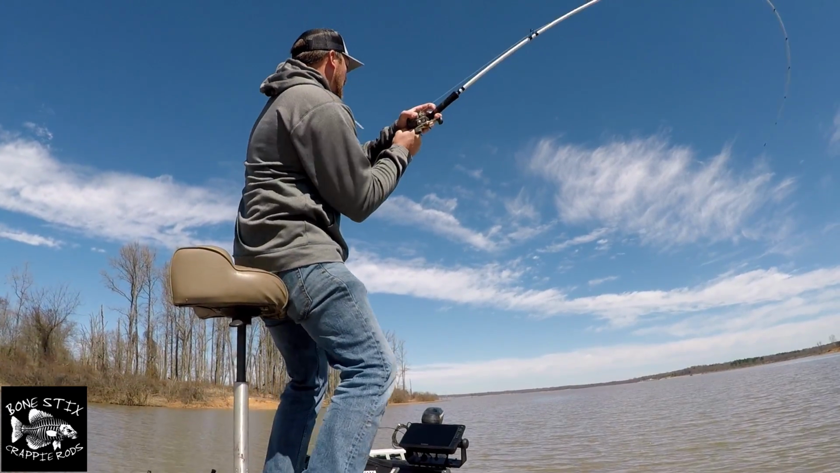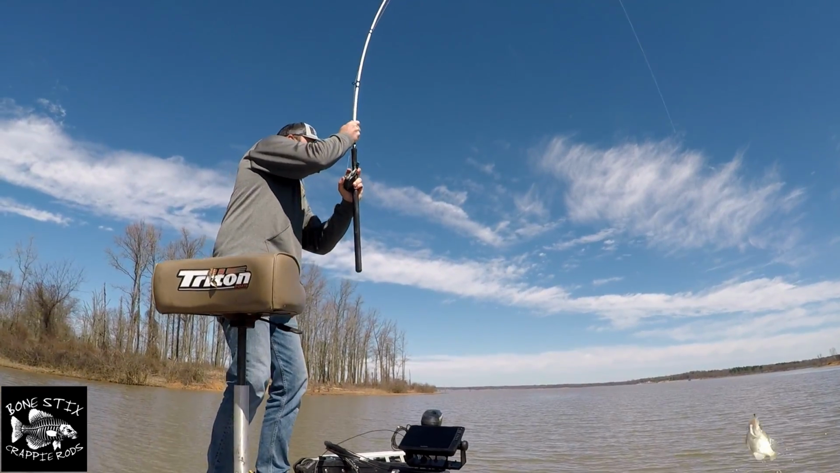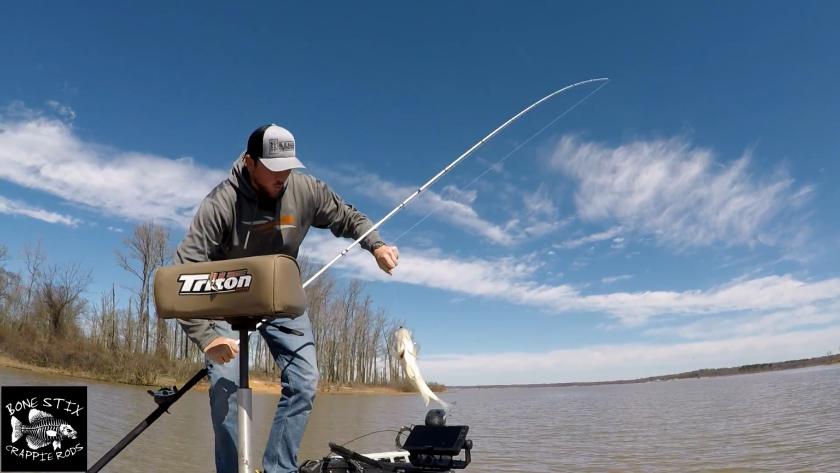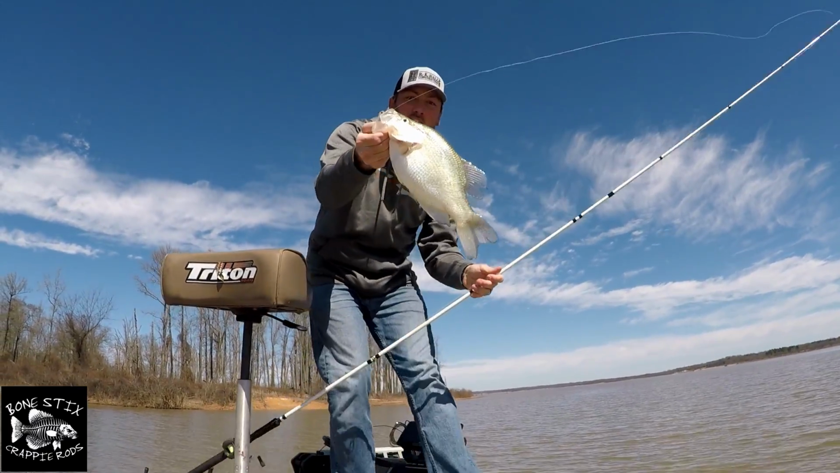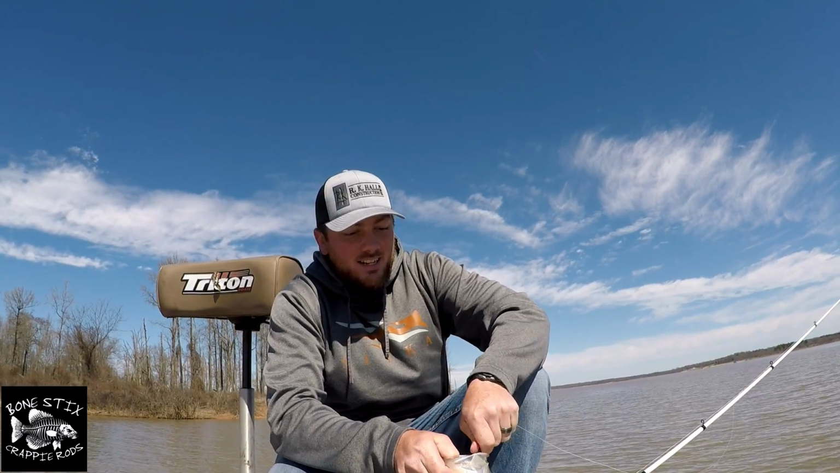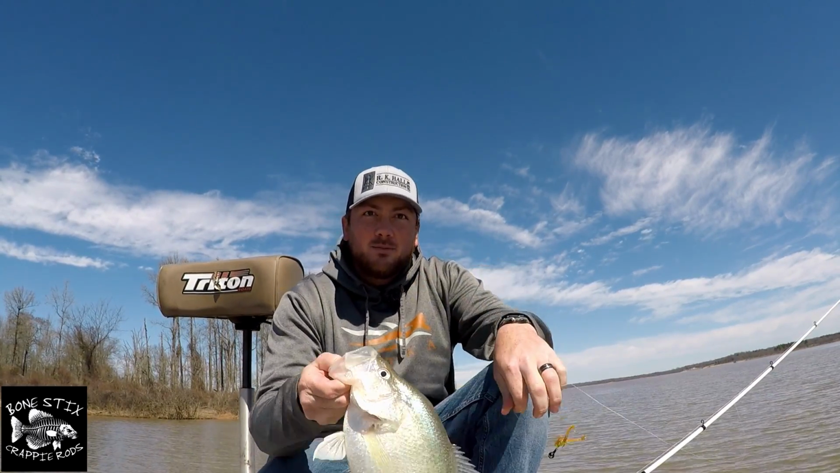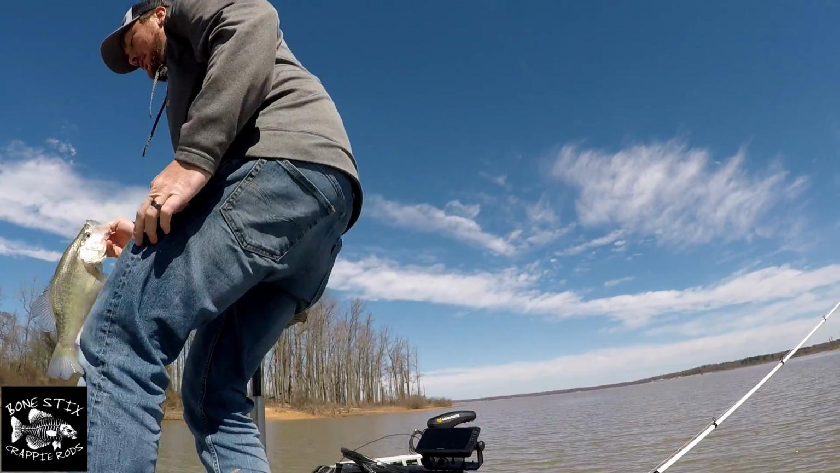Oh gosh, that's a giant. Oh gosh. Come on, get in the boat. Giant. He absolutely hammered that pile driver. I don't know if that's gonna go too. We're gonna measure or weigh it real quick.